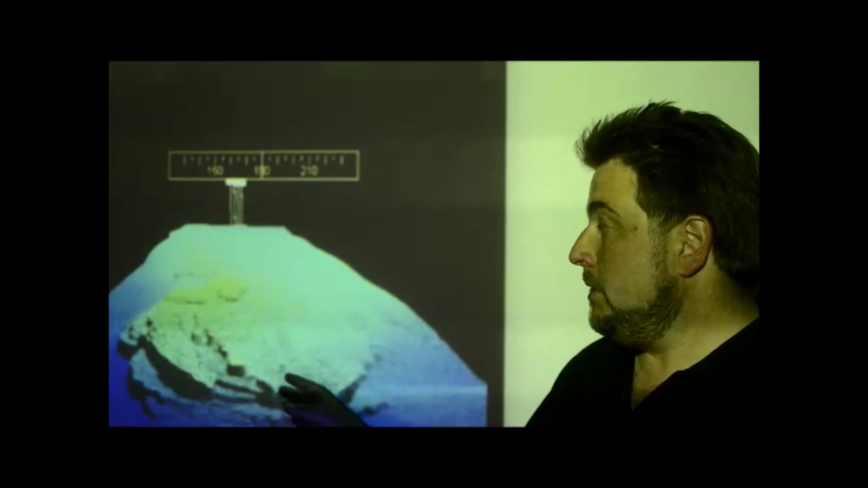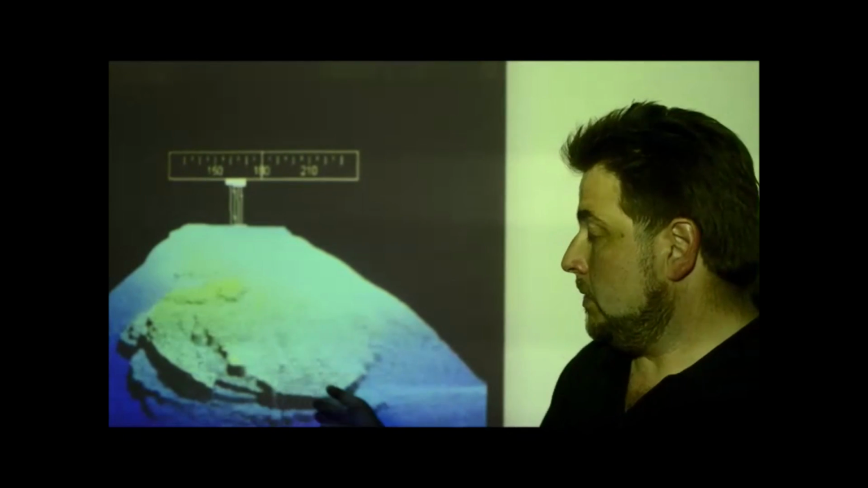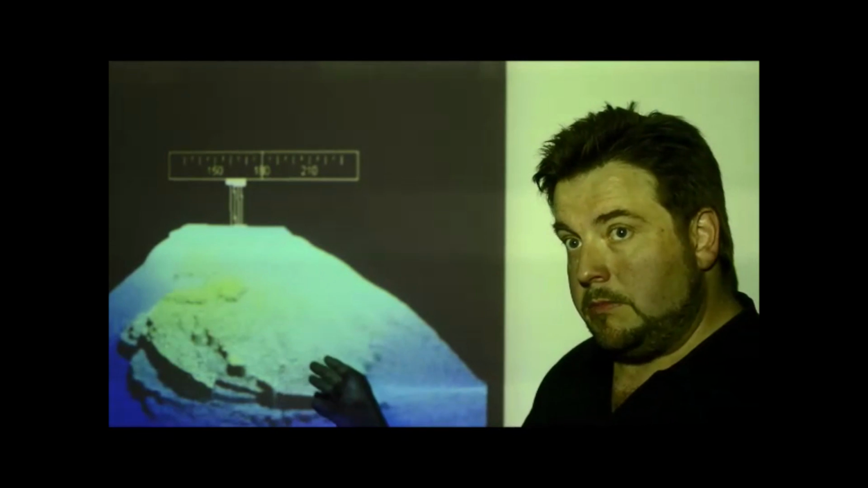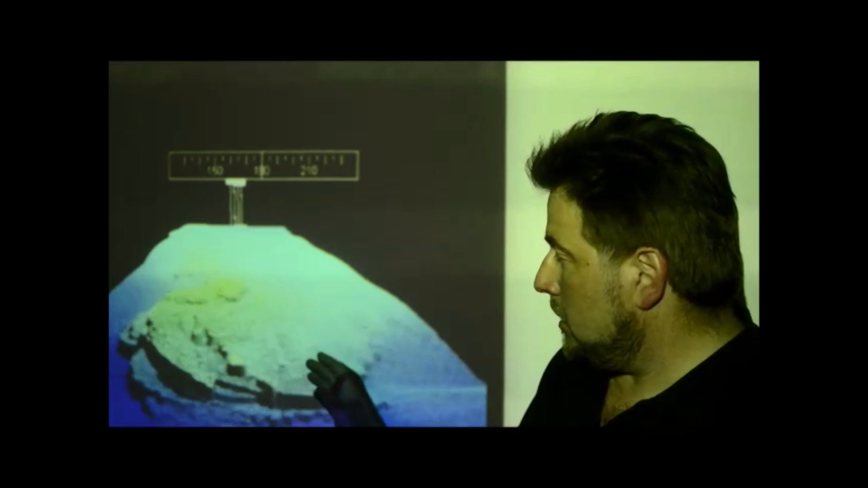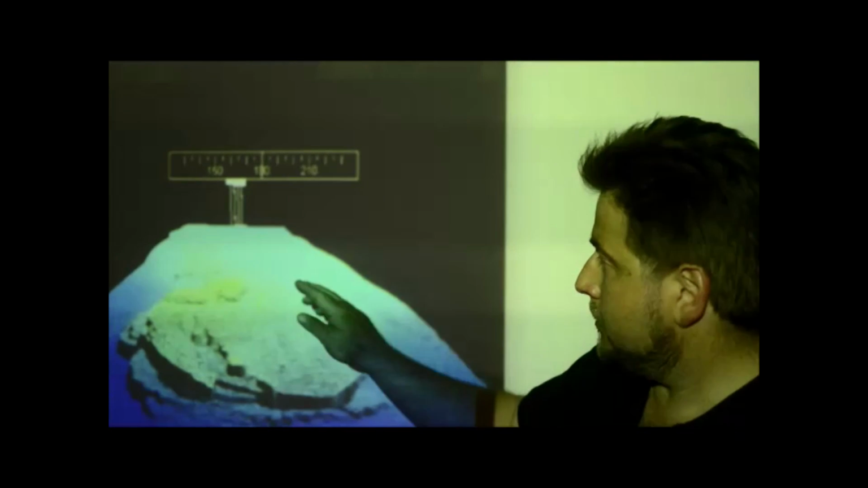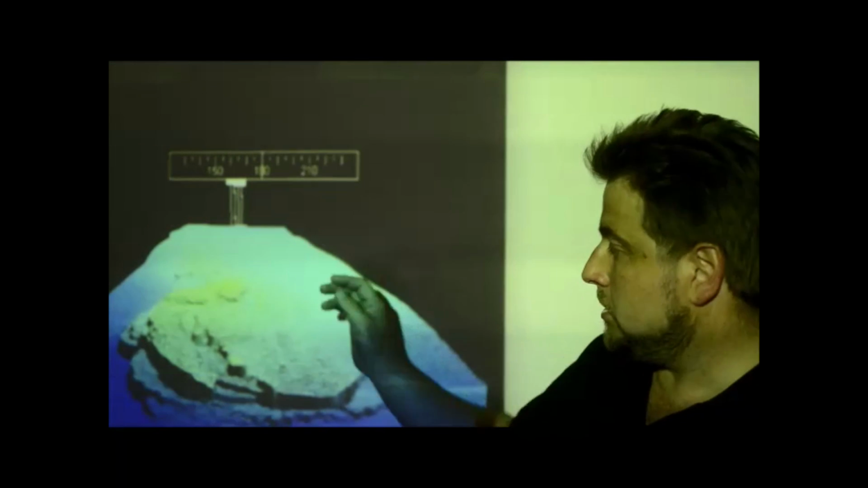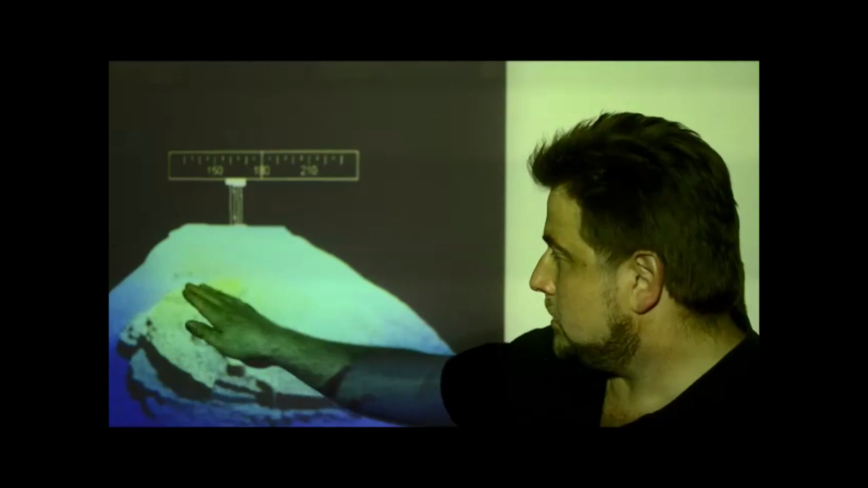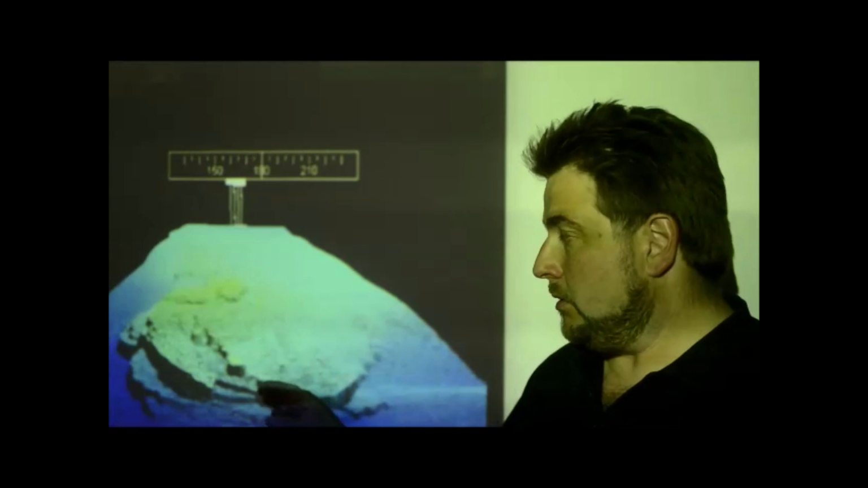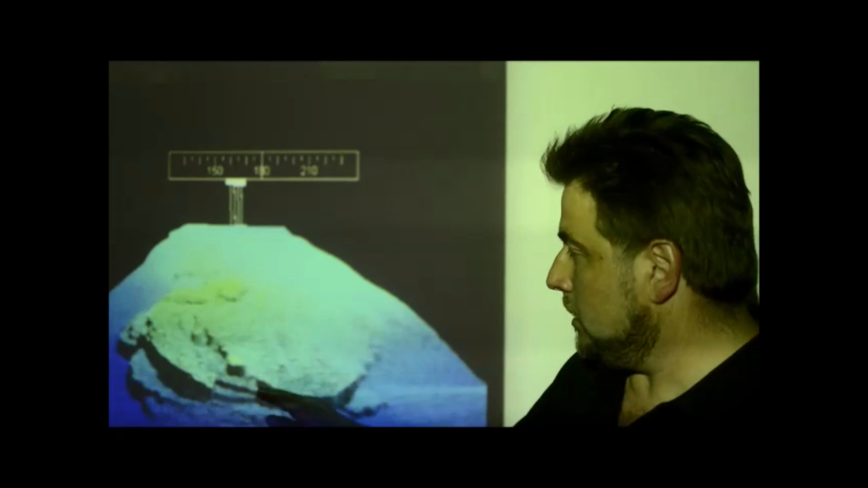This is a multi-beam image of the anomaly, and it shows us a three-dimensional image. We can see the bottom around here, and the track leading in that direction. And we can see this circular form. Even if this is not high resolution, it gives us quite a good view of how it actually looks.